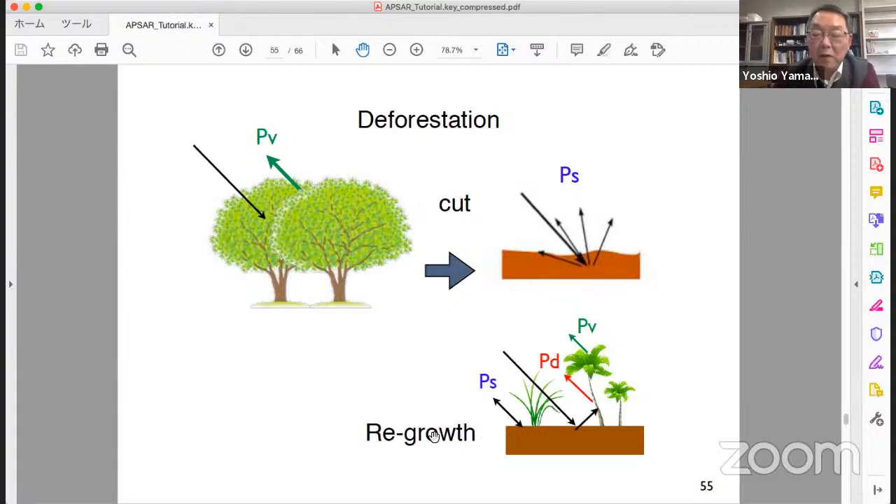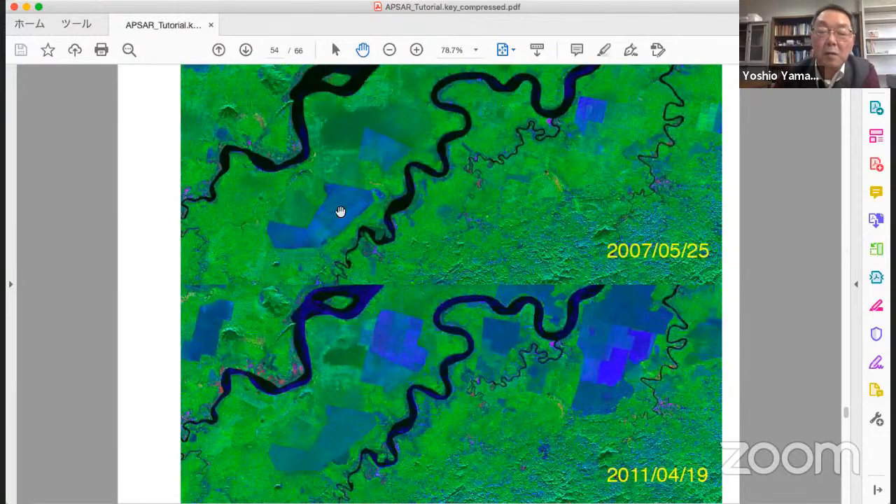After several years, regrowth occurs and plantation trees, palm oil trees, grow up, and a little bit of double bounce occurs. So first it was blue, but the blue color faded away because of a mixture of various components. This is brand new. So it's possible to see deforestation just by decomposition of polarimetric data.